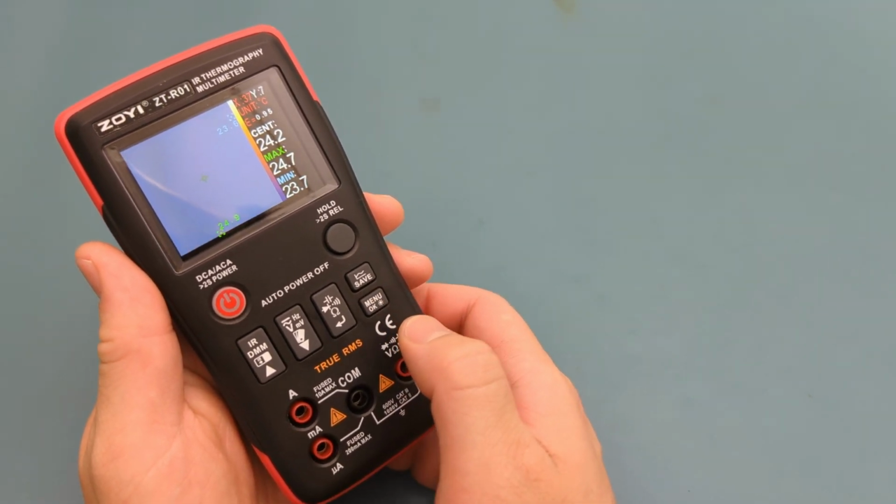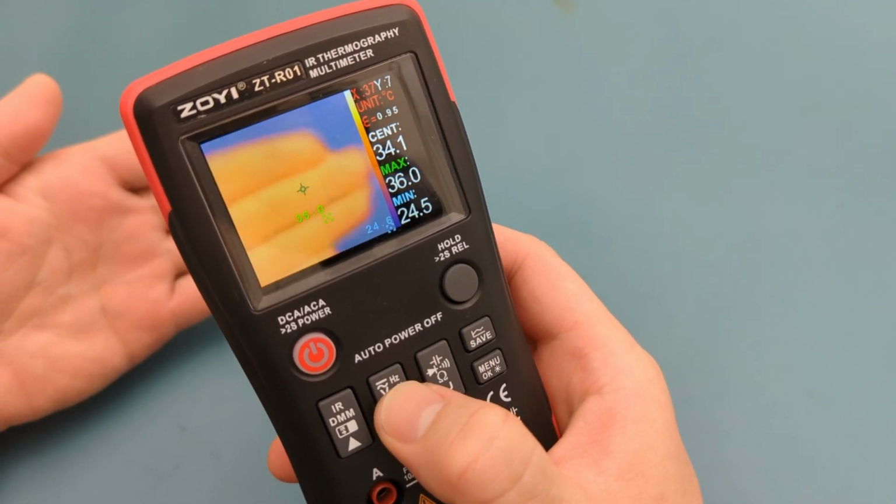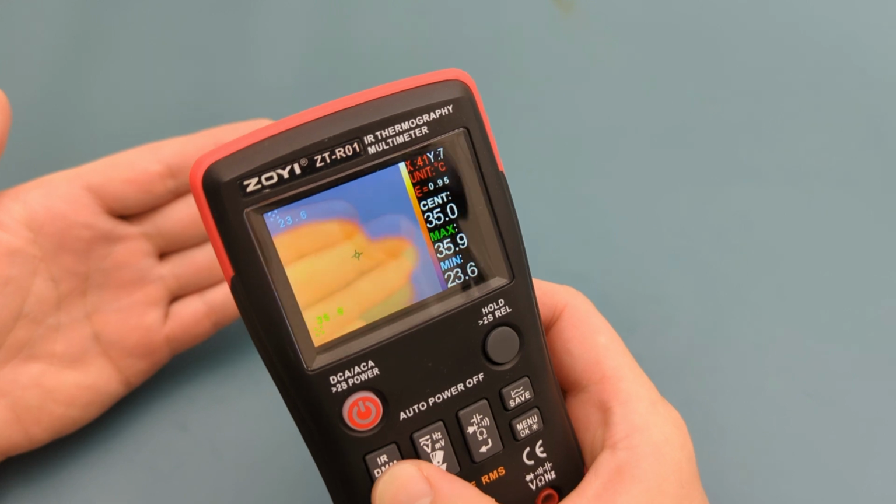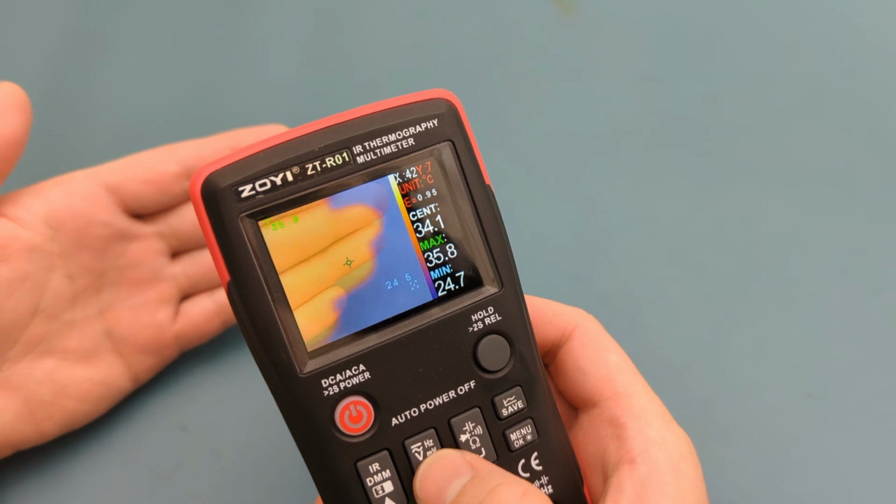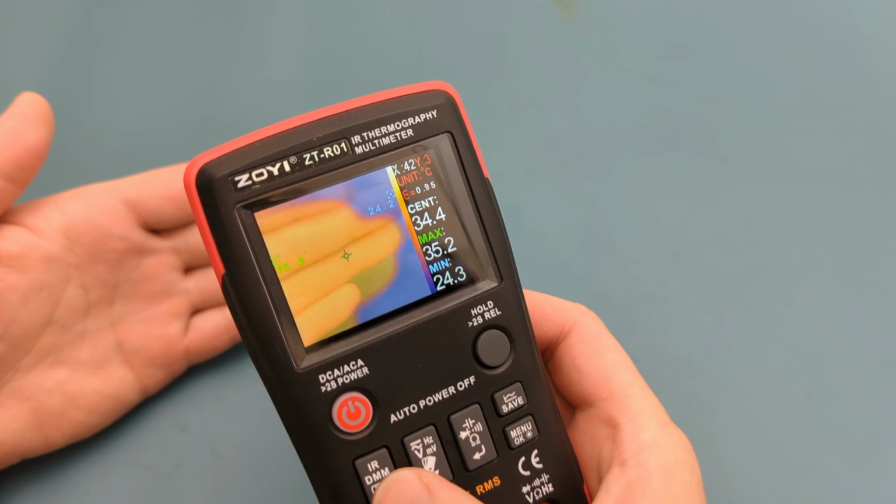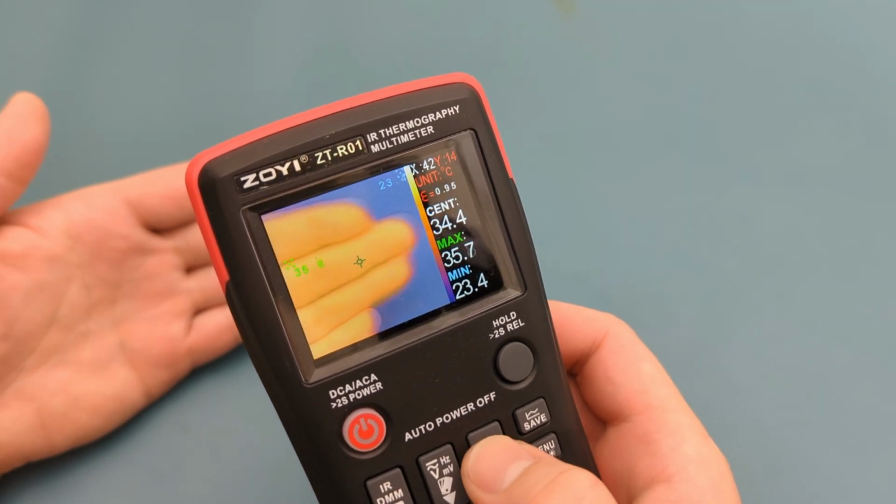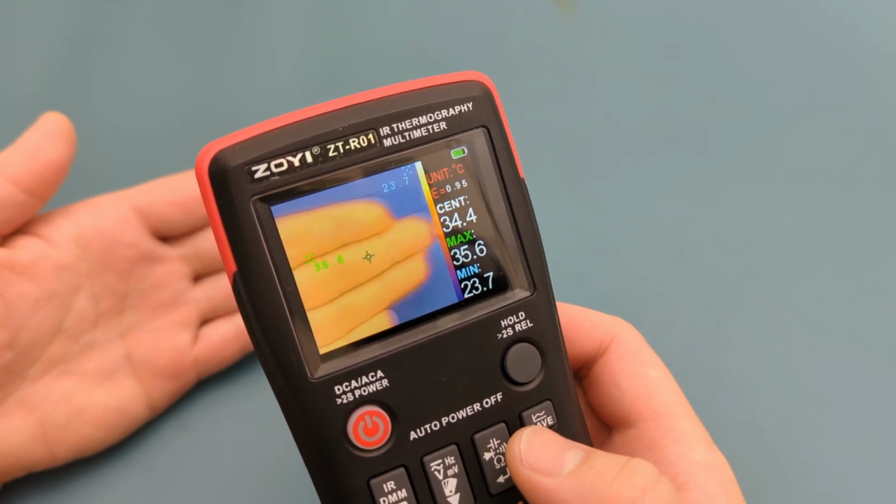At the top right, you can see the X-axis is highlighted in red. Use the up and down arrows to adjust the X-axis. Once you're satisfied, press the hold button to switch to the Y-axis. Notice the Y-axis is now highlighted in red. Press the up and down arrows to adjust the Y-axis. Press the back button to go back. The infrared light and visible light should now be aligned.